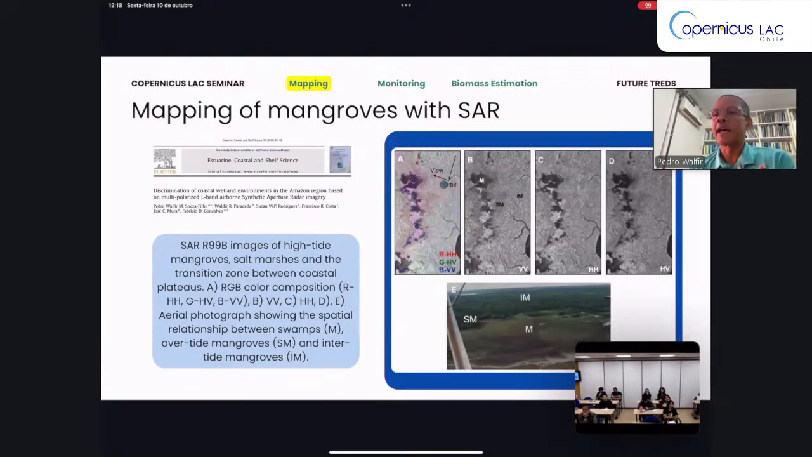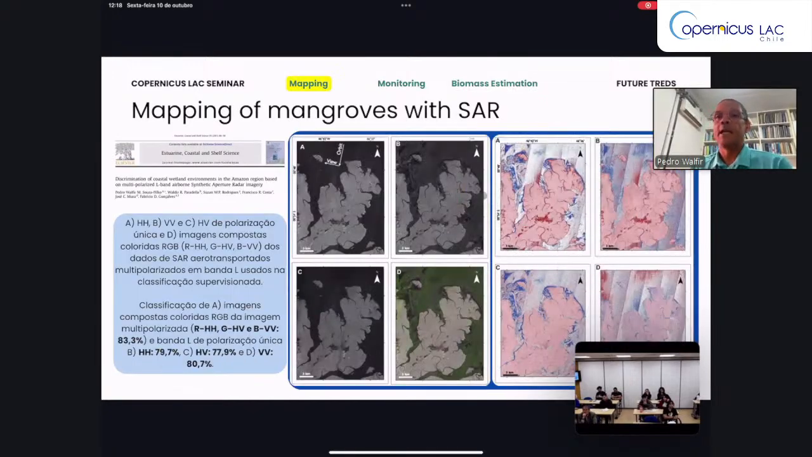In another site, it's possible to see mature mangroves and dwarf mangroves here, hypersaline mangroves. It's possible to discriminate these two environments using the L-band. Here we have a full image in different compositions, in different polarizations, and here we have a classification of these different bands, different wavelengths, different polarizations, I'm sorry. And here we have a color composite.